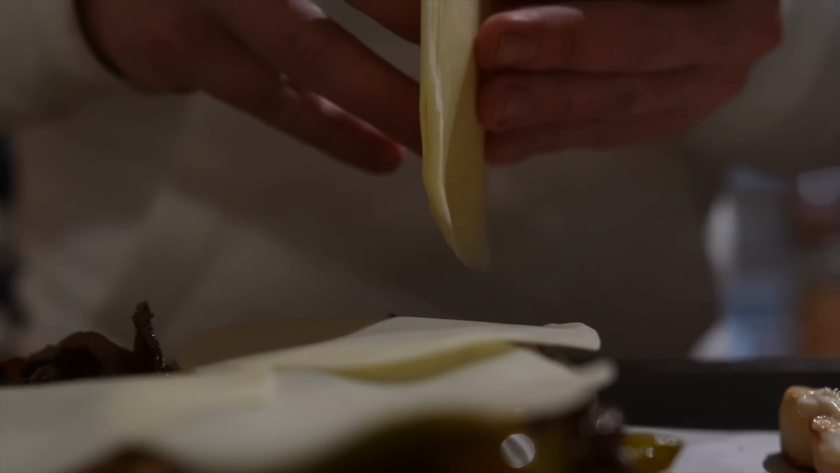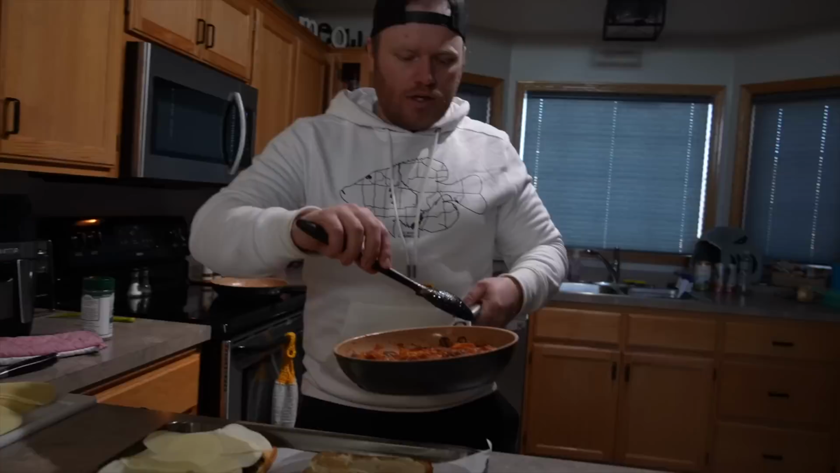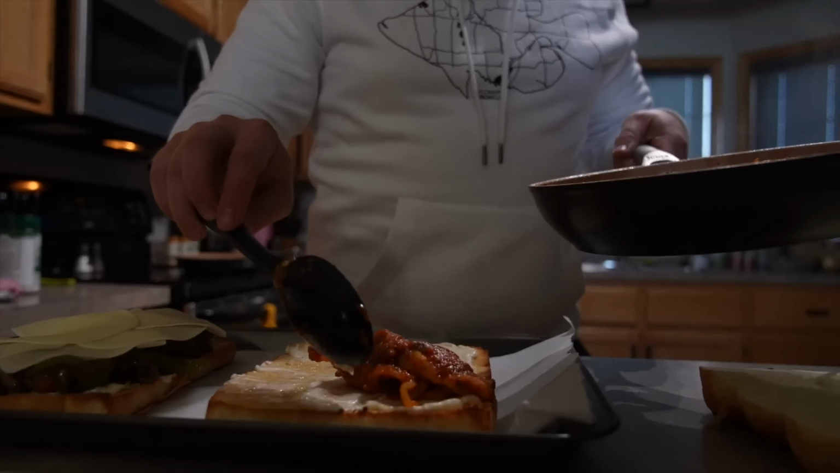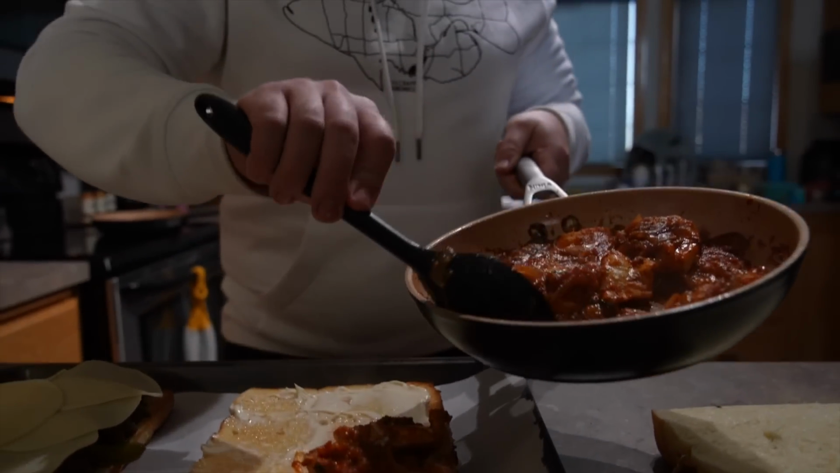And I like to get thinly sliced cheese for these just because it melts a little quicker when you throw it back in there to bake them up. Now we got our pike fillings. This is the marinara sauce, garlic, all the pike meat, a little bit of basil in there. And just layer this down. Same deal again, just try to get one really nice thick layer on everything.